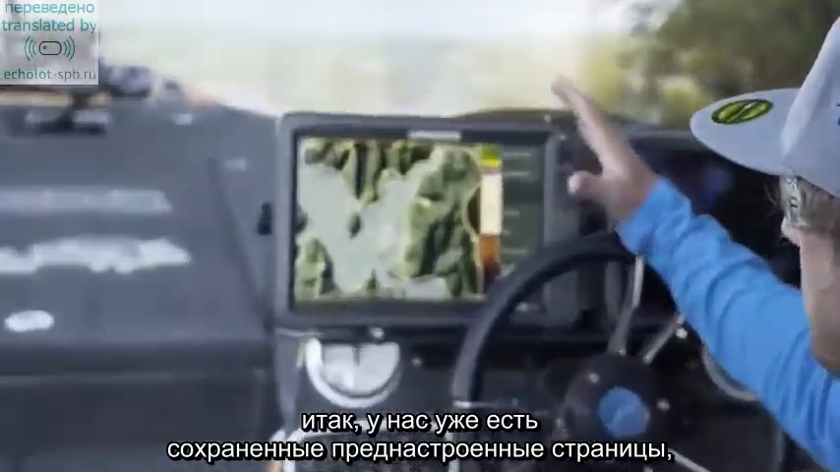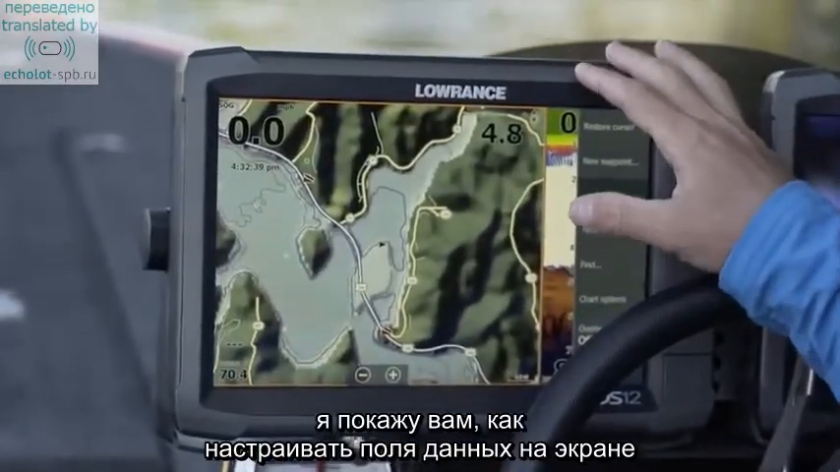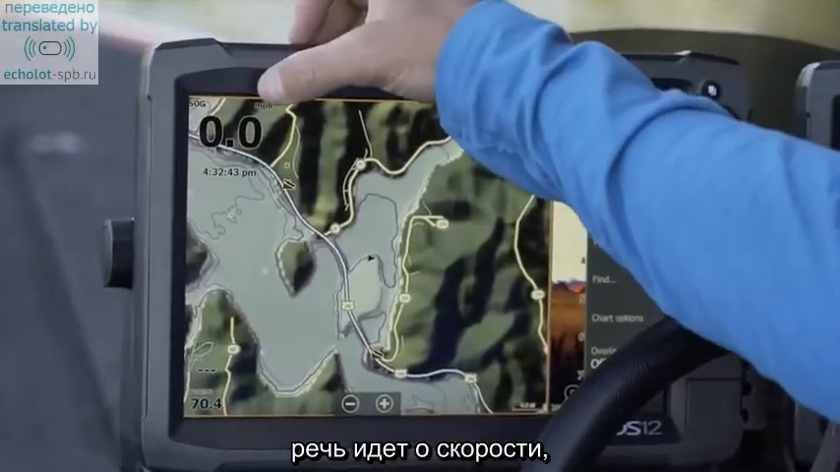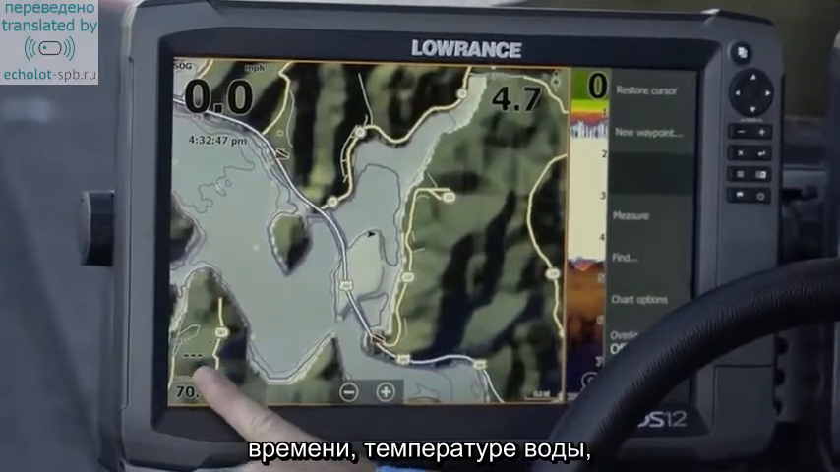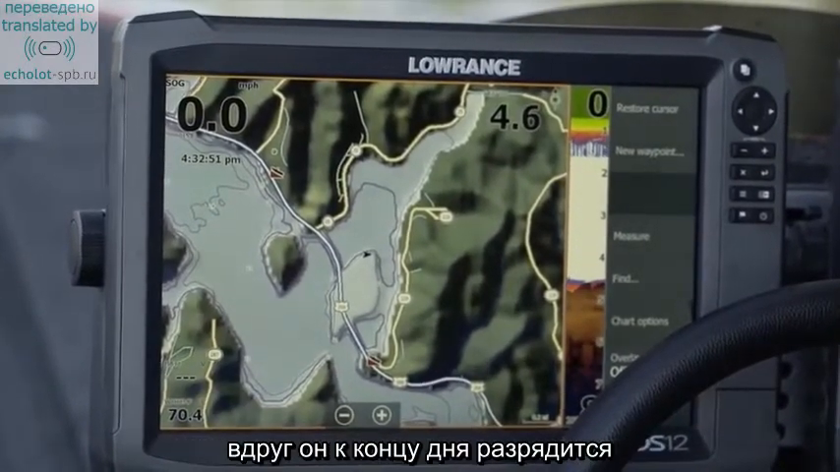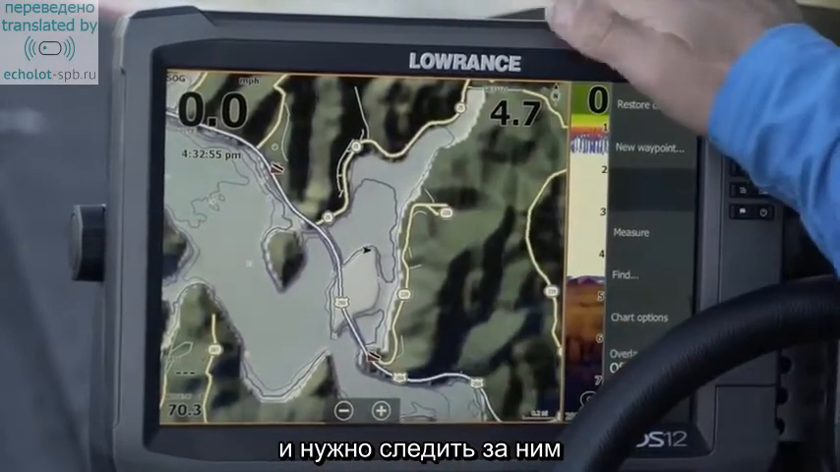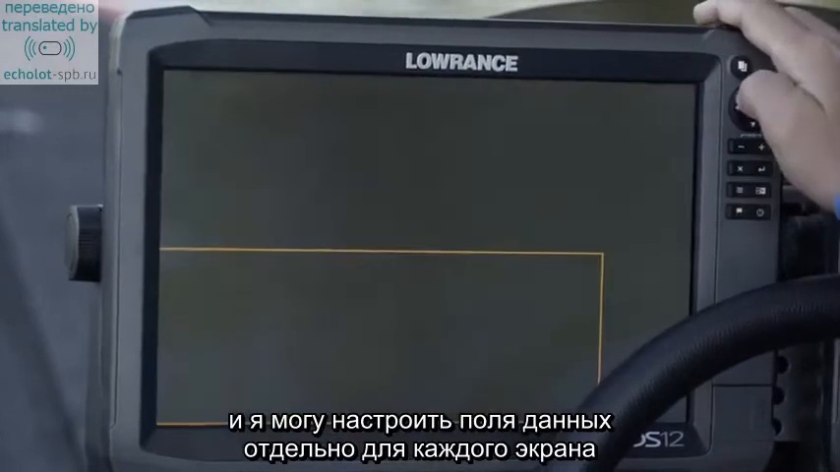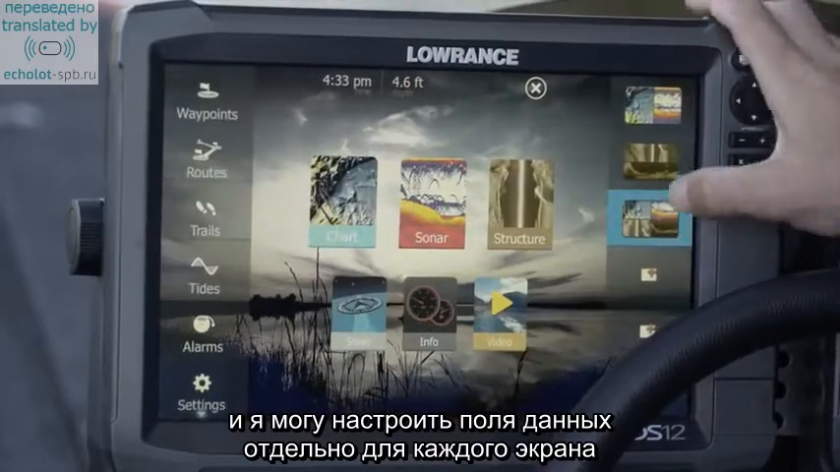So once we've saved our shortcut screens, the next thing I'm going to do is go into that shortcut and create my overlay. What I mean by overlay is my speed on my graph, my time, my water temperature, possibly my battery voltage, just in case your battery runs low at the end of the day. I want to keep a monitor on what my battery levels are, and also my depth. And what I'm able to do is go into each separate page and adjust my overlay differently for every page that I have.